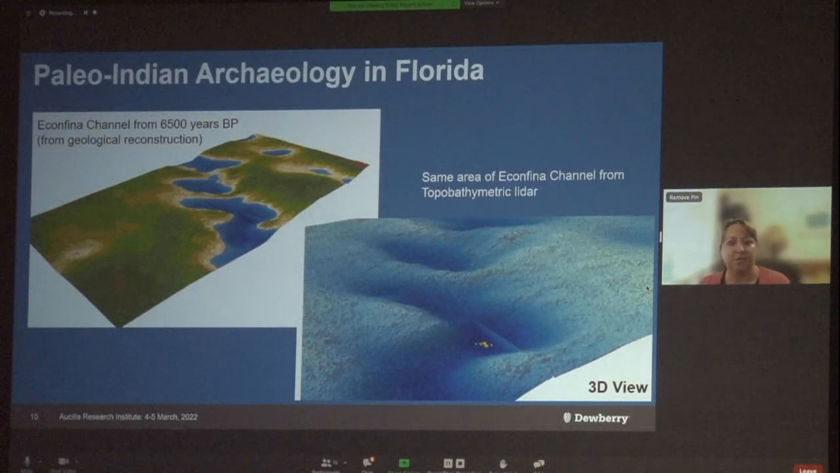The digital elevation model, which is shown on the lower right for the Econfina channel, compared very well with the geologic reconstruction, which is in the upper left, and really provided additional current detail of the area. It was a great, fun study to work on.